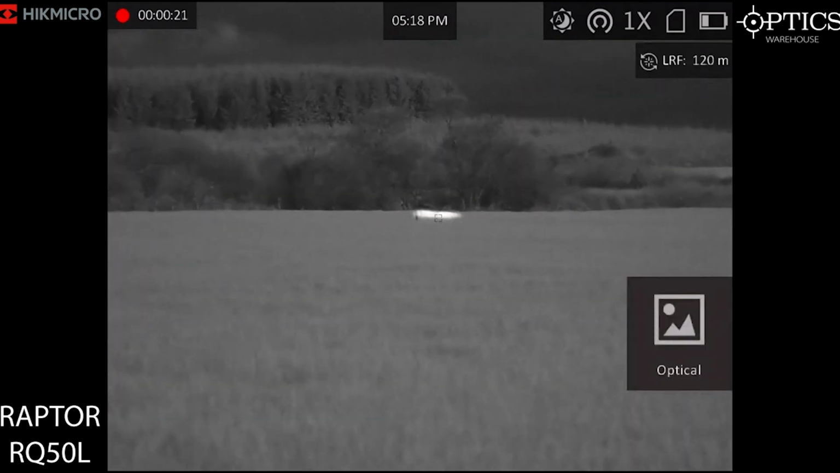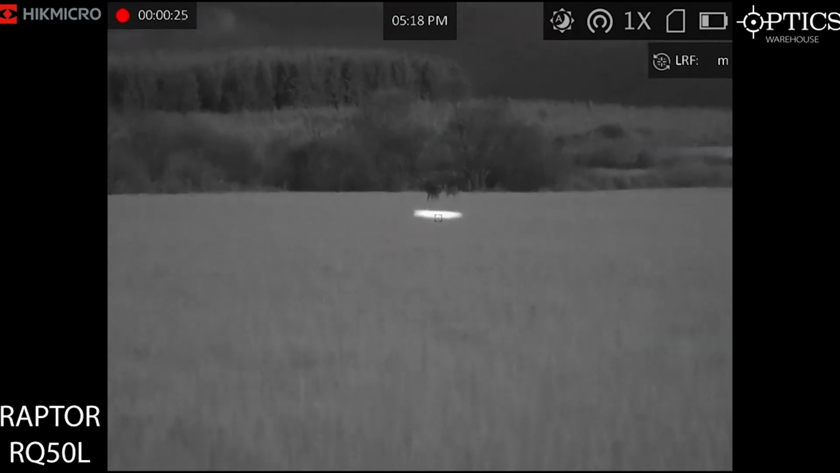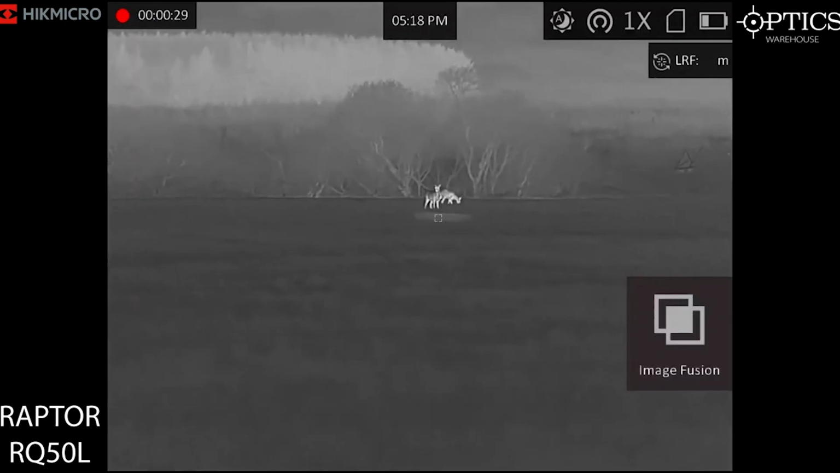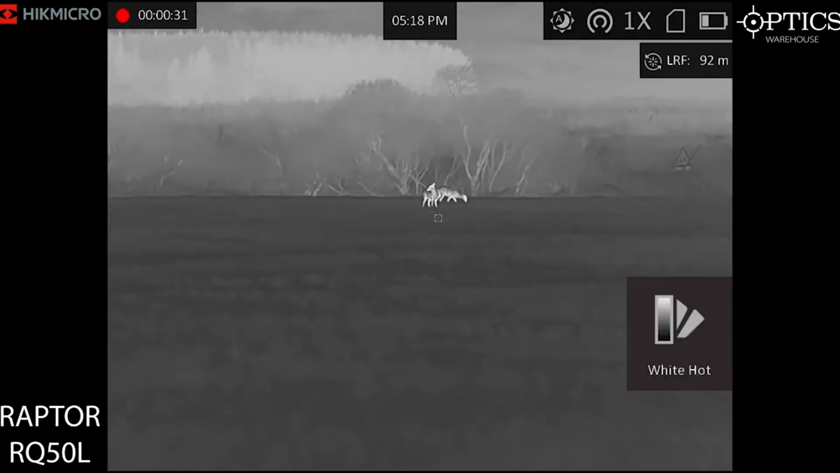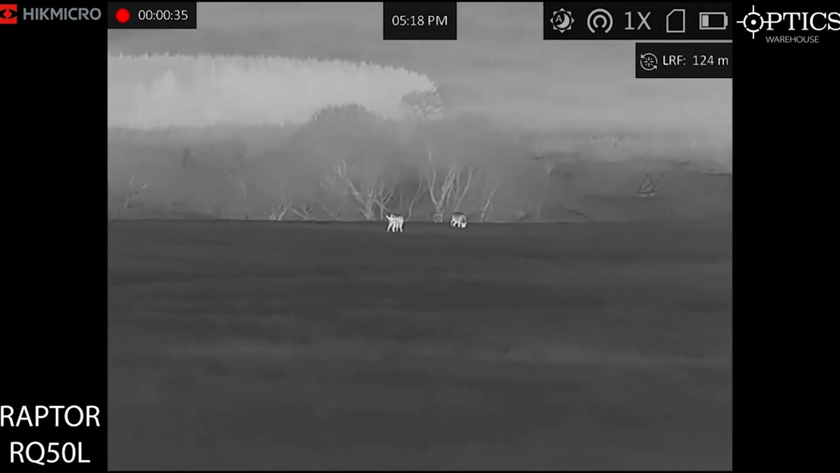The thermal camera and the optical camera can also work to produce a fusion image where the detail from the optical camera is overlaid into the thermal image. That's then capable of delivering the detail that thermal can't detect in that thermal image channel.